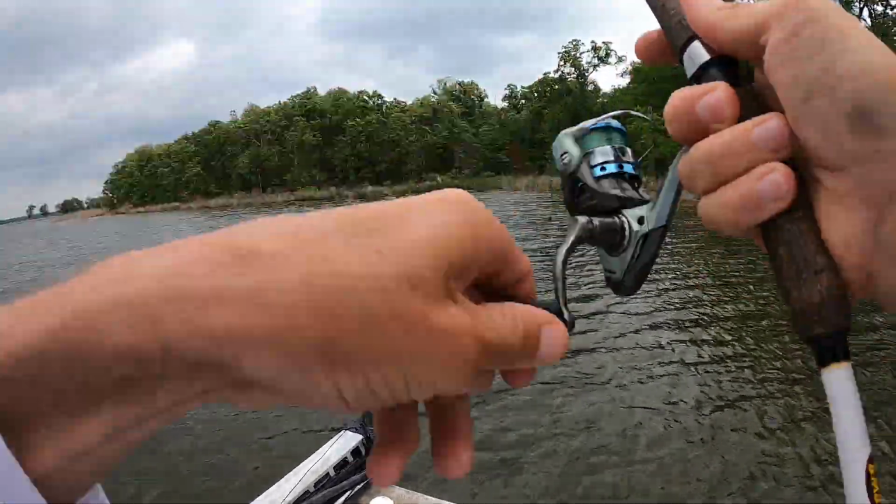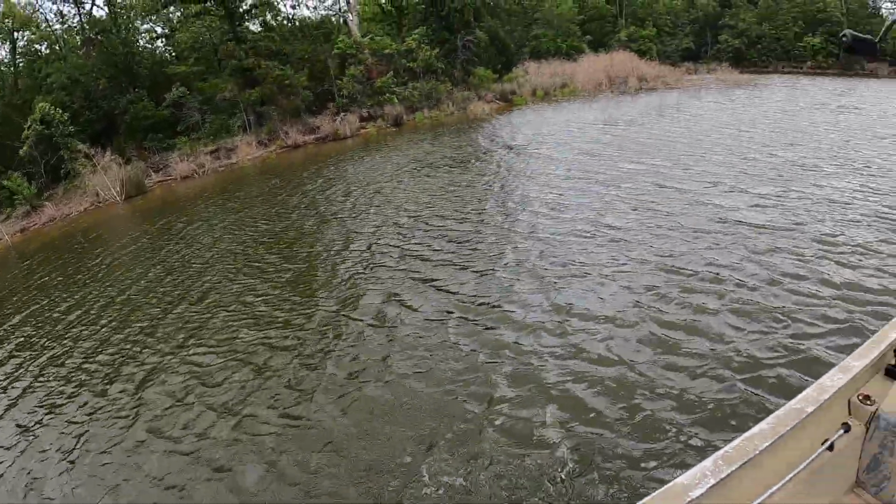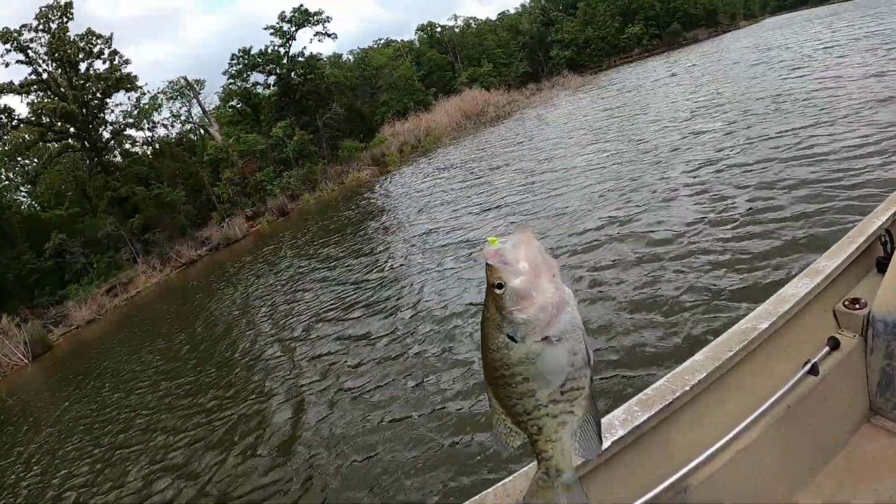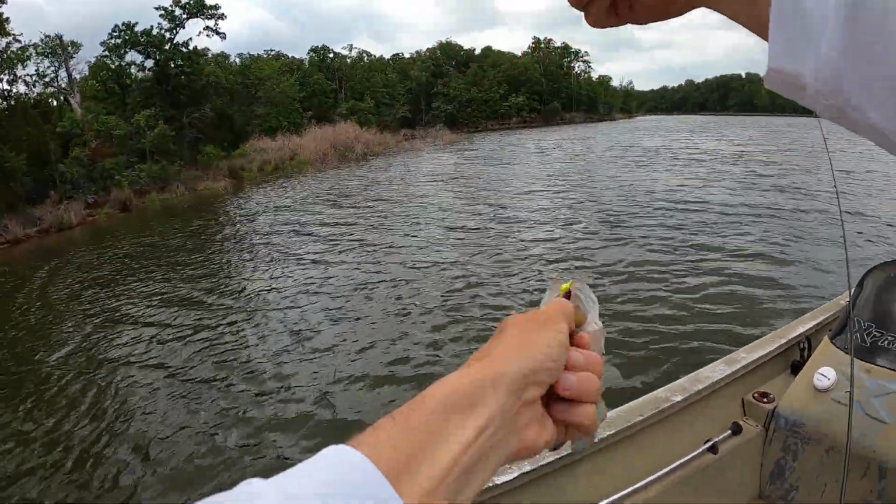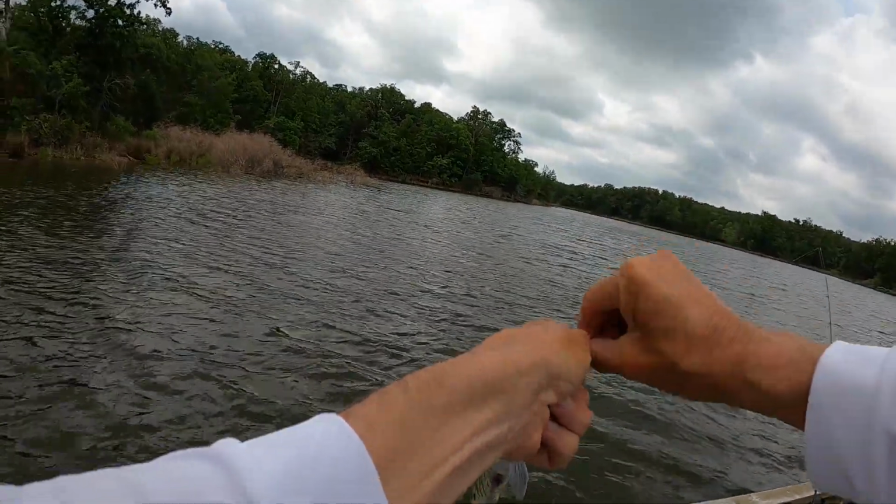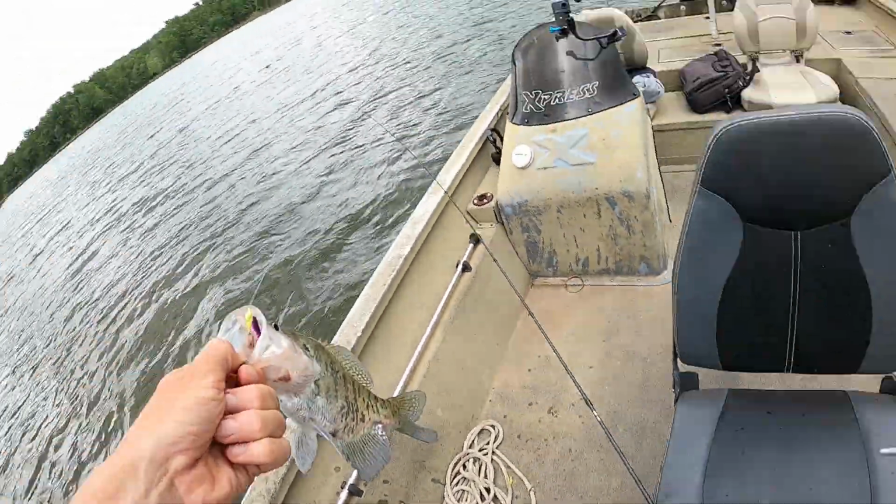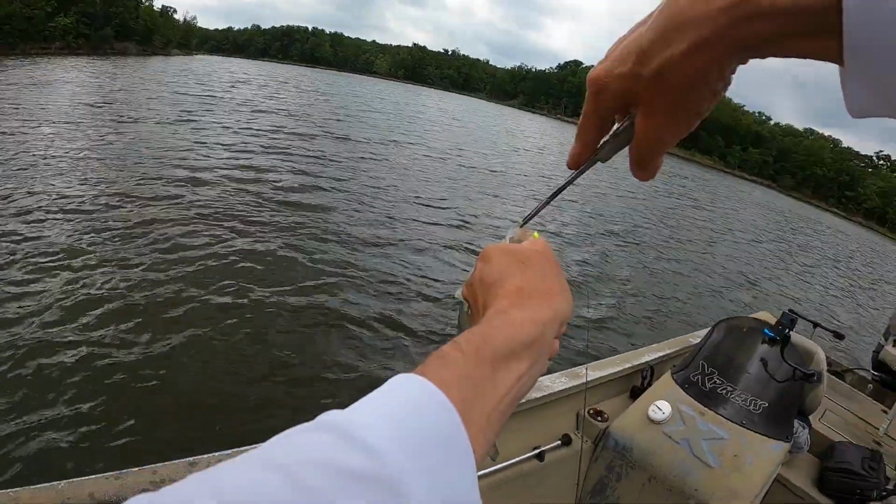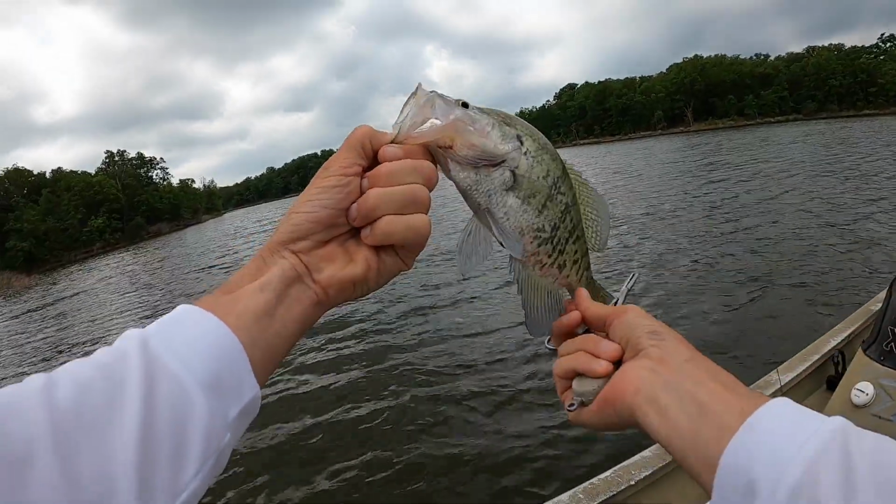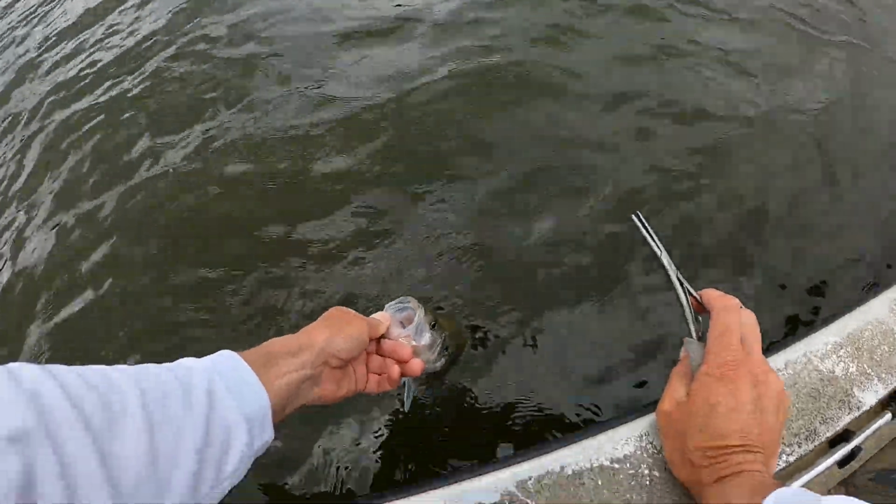Uh-oh, here we go again. Look at here. Another nice one too. Nice fish right there. Look how good he ate that bait. I got the right one now, don't I? Golly, he wasn't coming off either. Nice fish right there. Let's get that girl back.